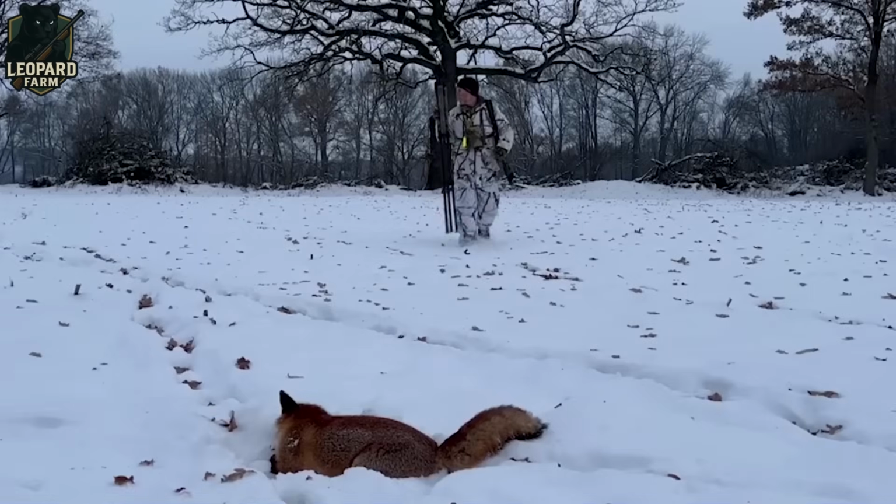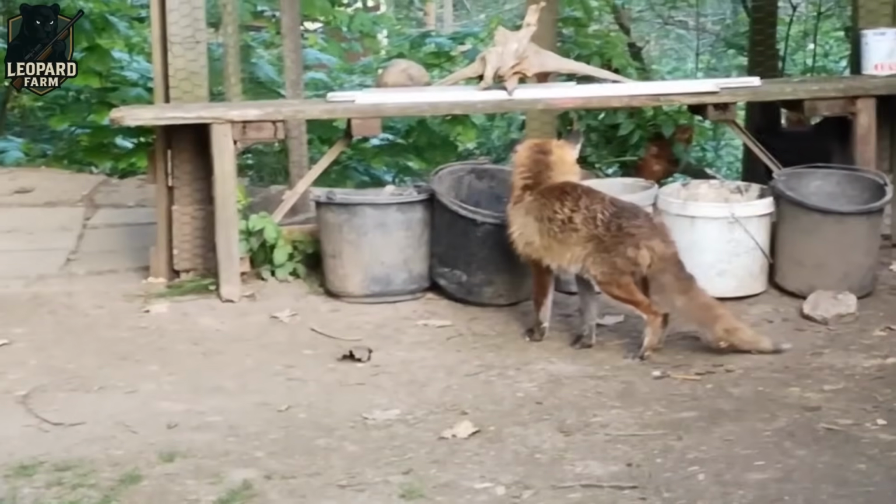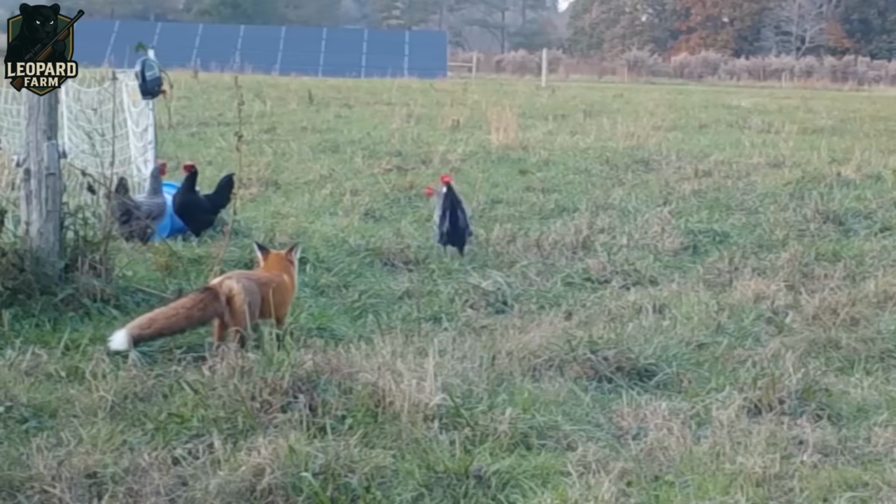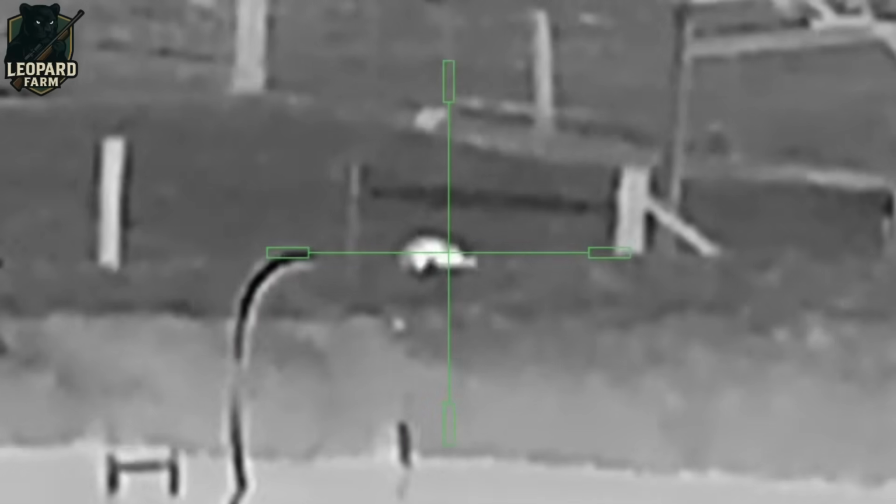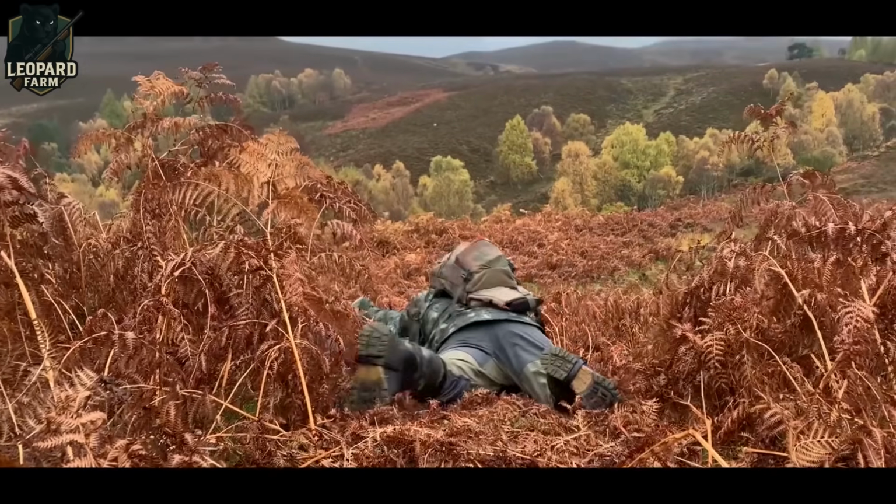The fox hunting controversy continues to stir passions. Proponents argue it's a critical tool for managing overpopulation and protecting communities, while critics raise red flags about safety hazards and potential harm to ecosystems. Where do you stand? Is traditional hunting the answer, or should we lean into innovative alternatives?